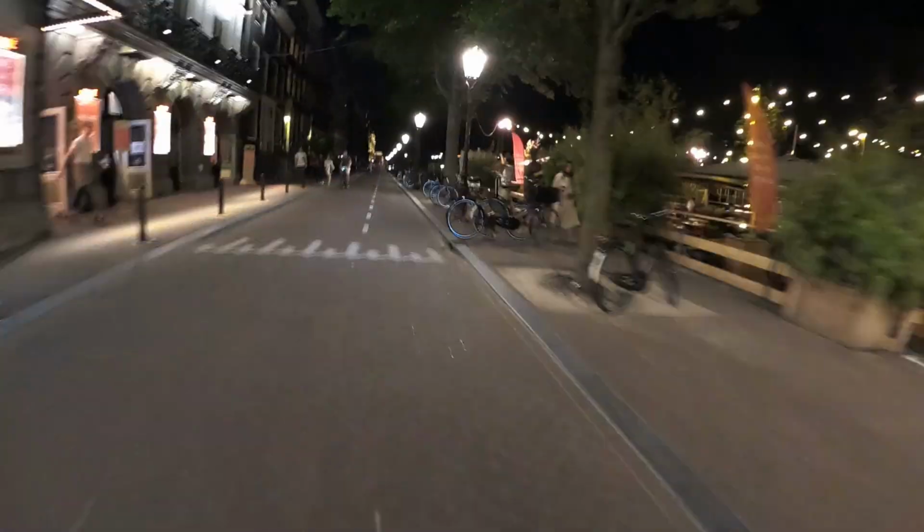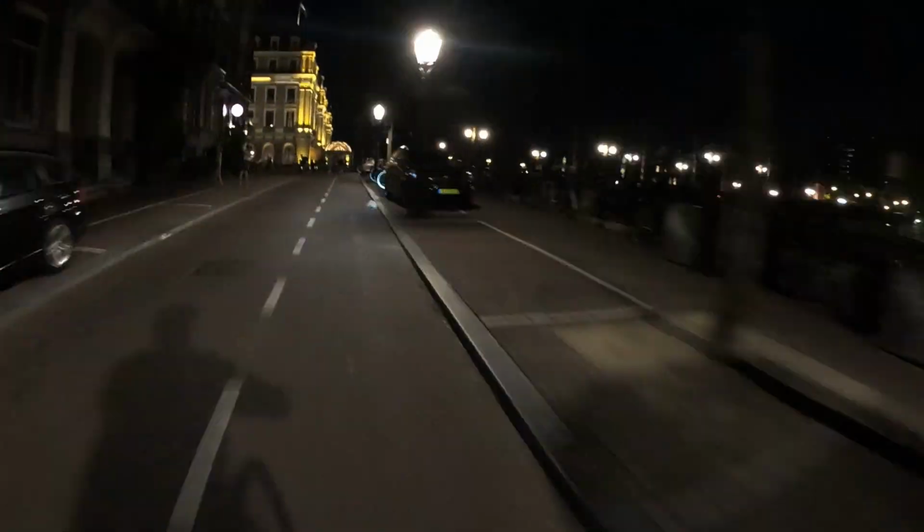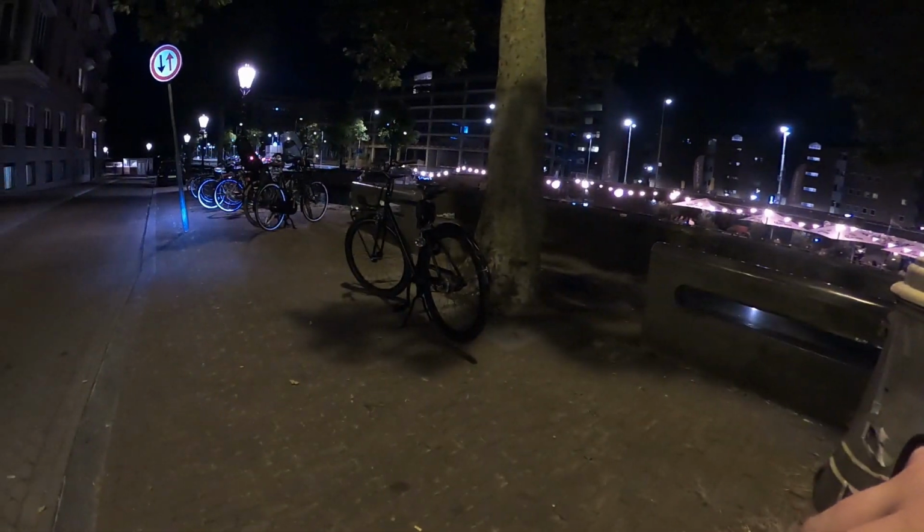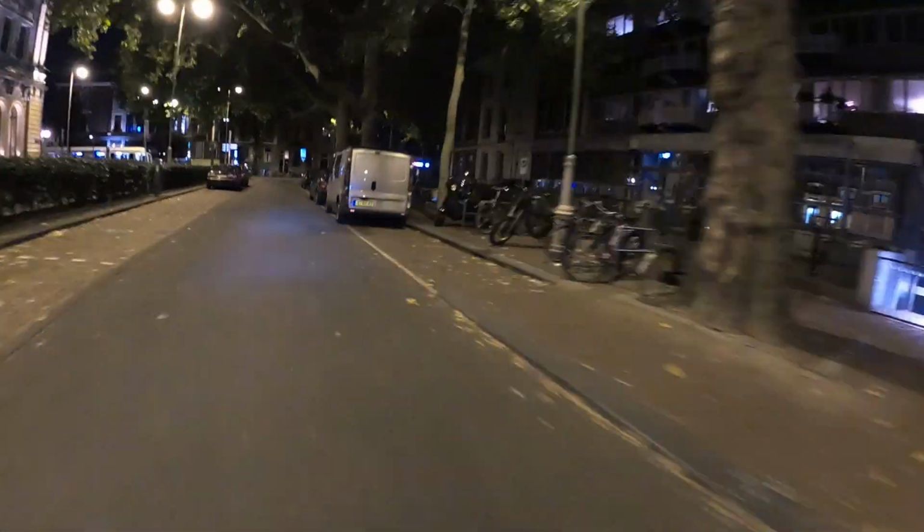This is one of the most famous bridges, and you think I know the name, but I'm a terrible guide. I don't really know the names of places. I just know what they look like. I should probably have a look and actually be a bit more informative on this channel.